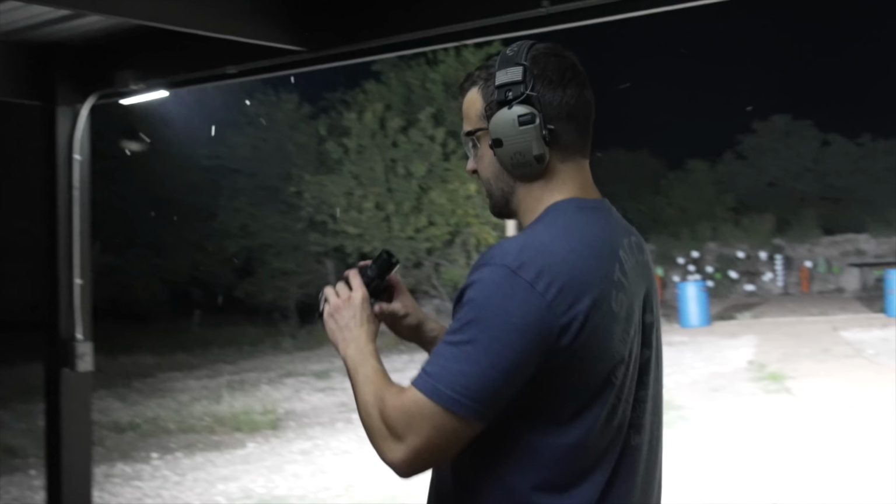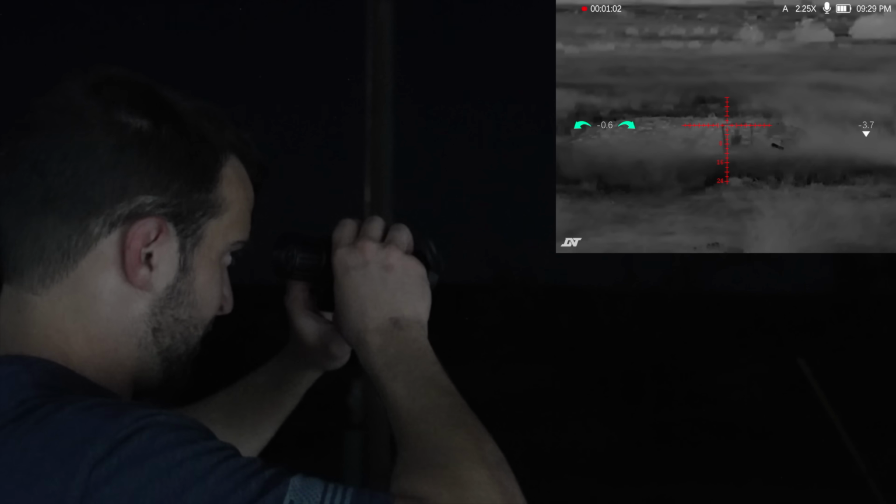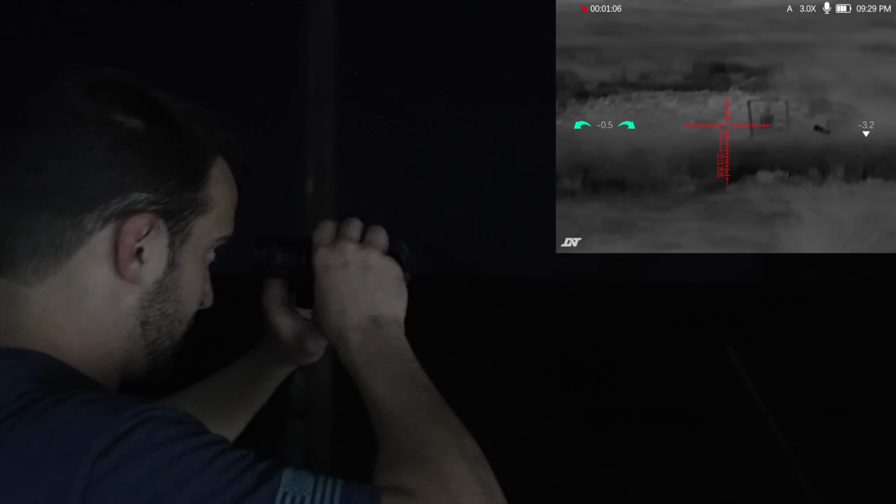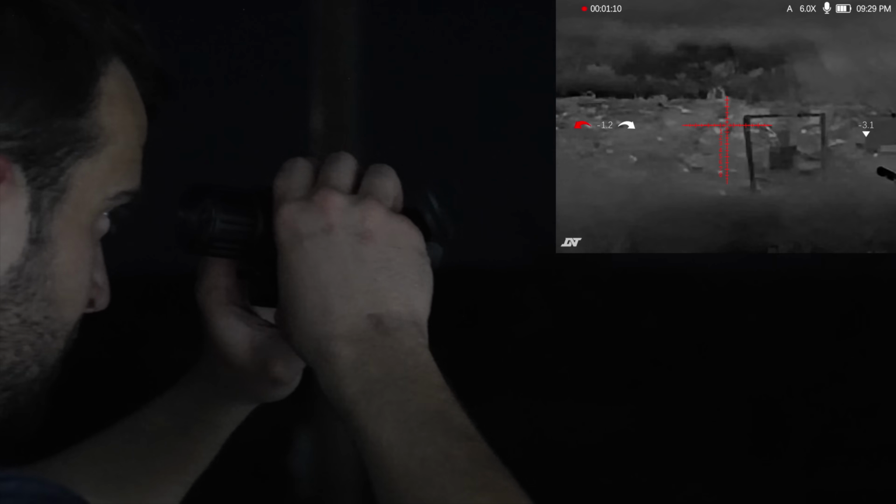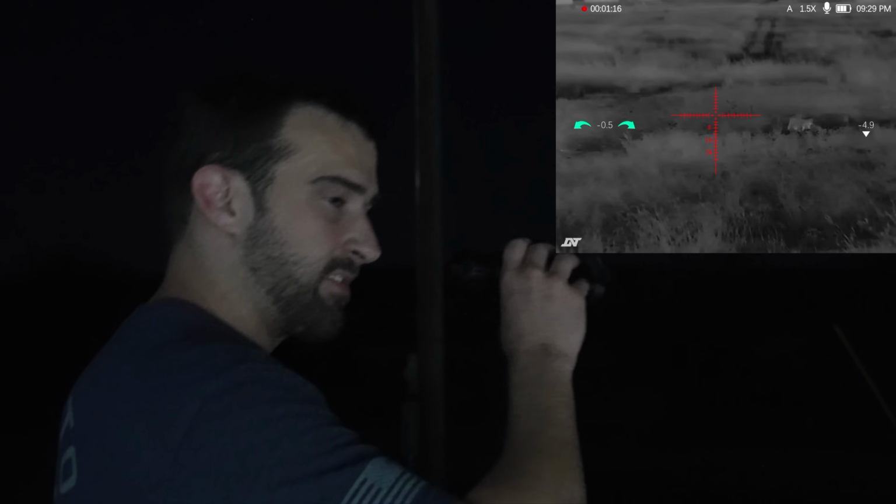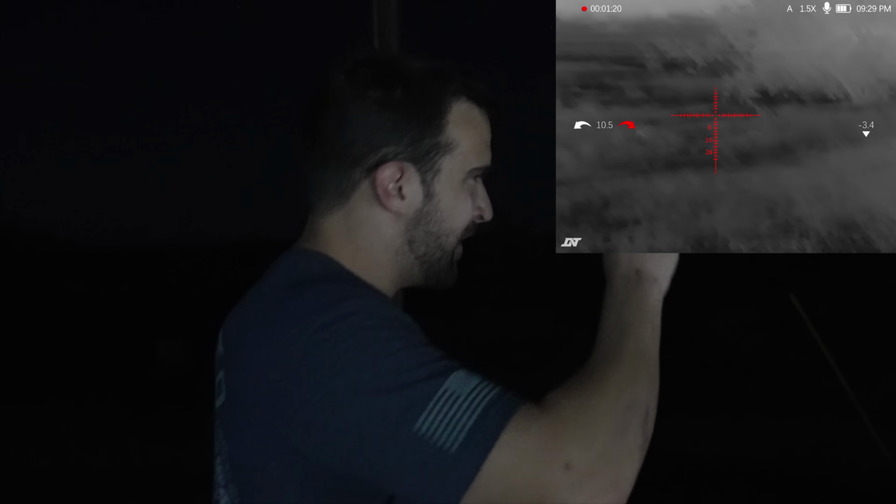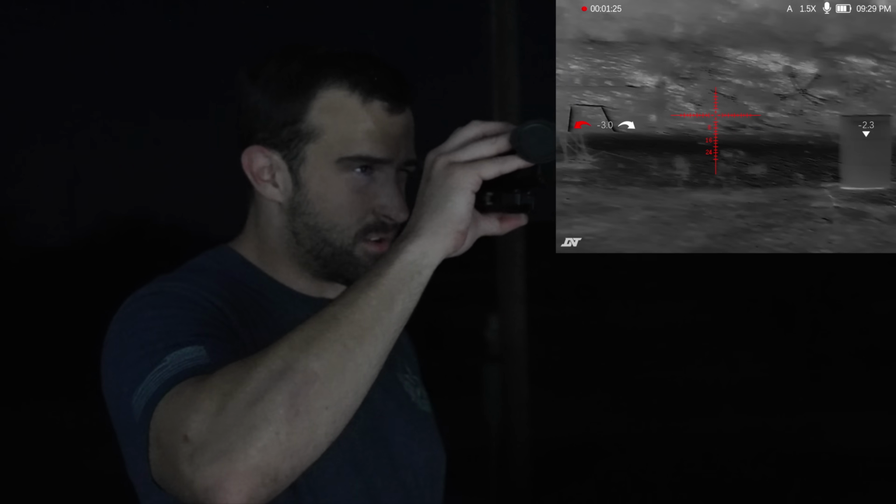We can go ahead and just stay with me. So here's 100 yards and 1.5, 2.25, 3. I'm trying to hold still, just hand holding it. 4.5 and 6. And then back to 1.5. Just that 1.5, you only get 1.5 times minimum zoom once you get to this series, HS635 or the 35R. And man, once you get down to 1.5, the field of view and everything's just so, so nice.